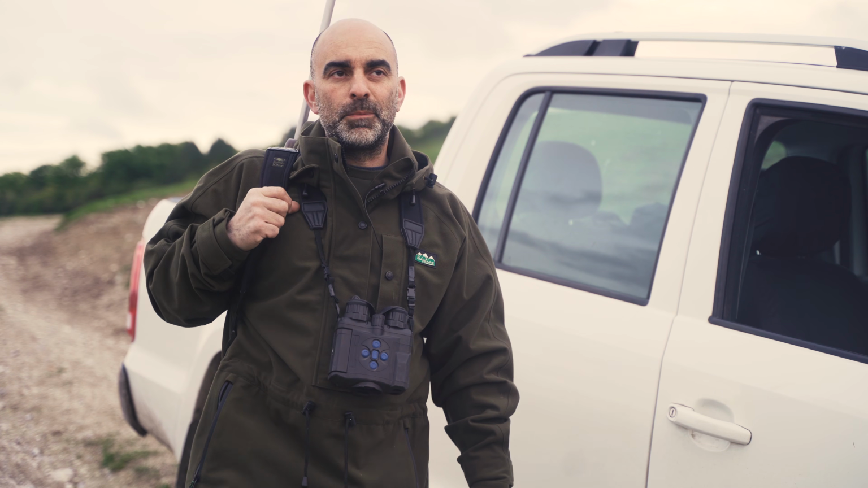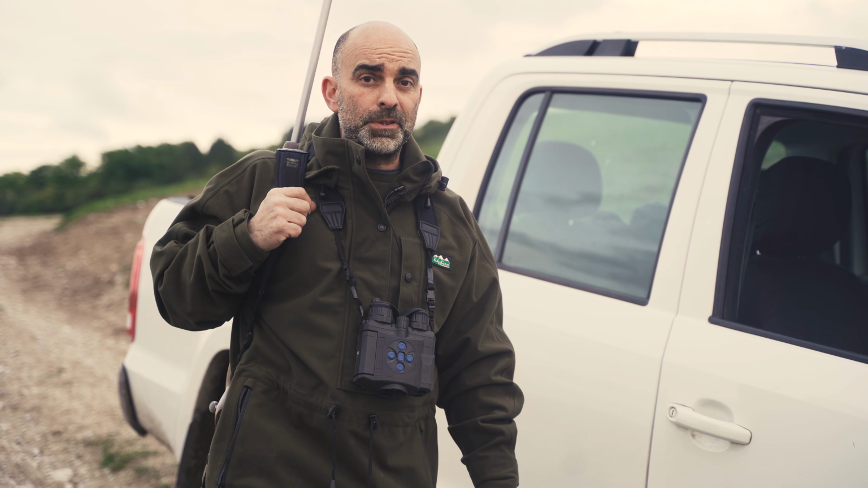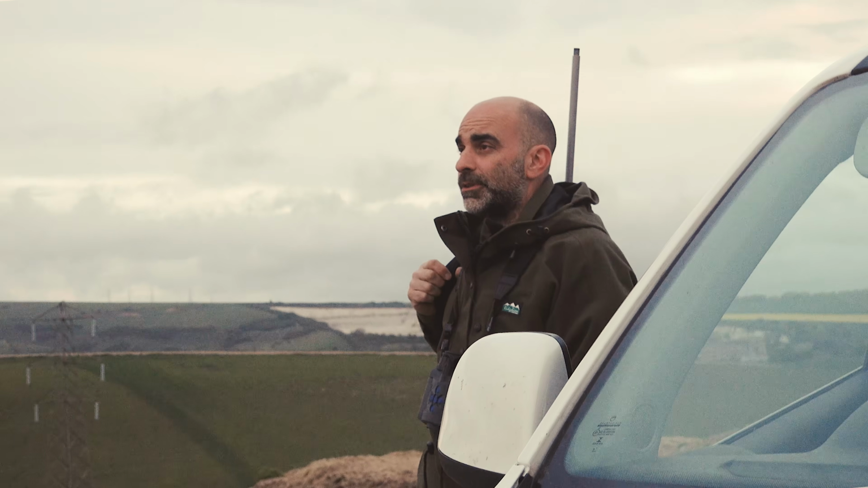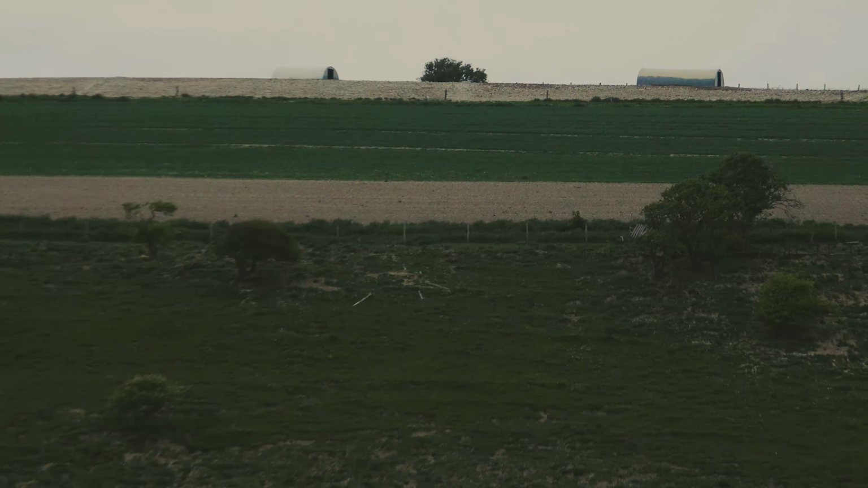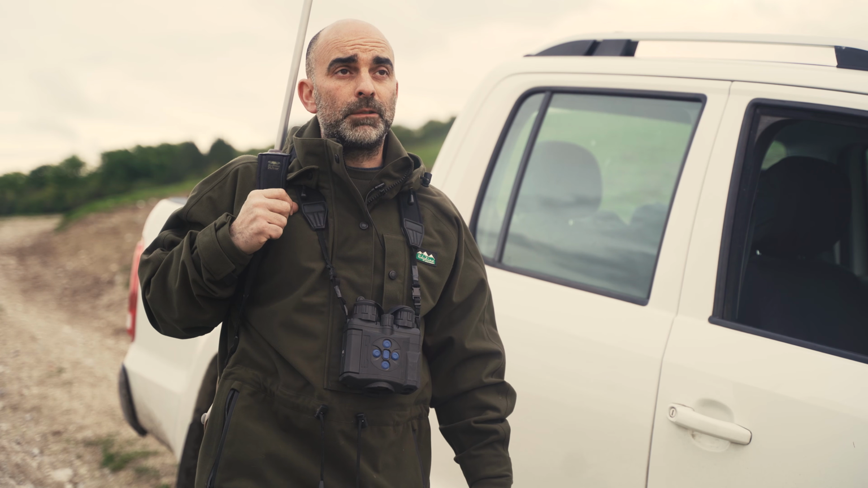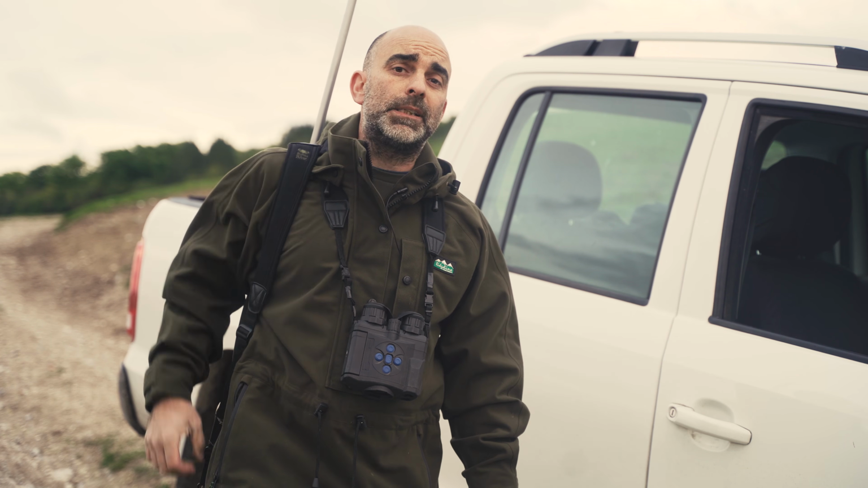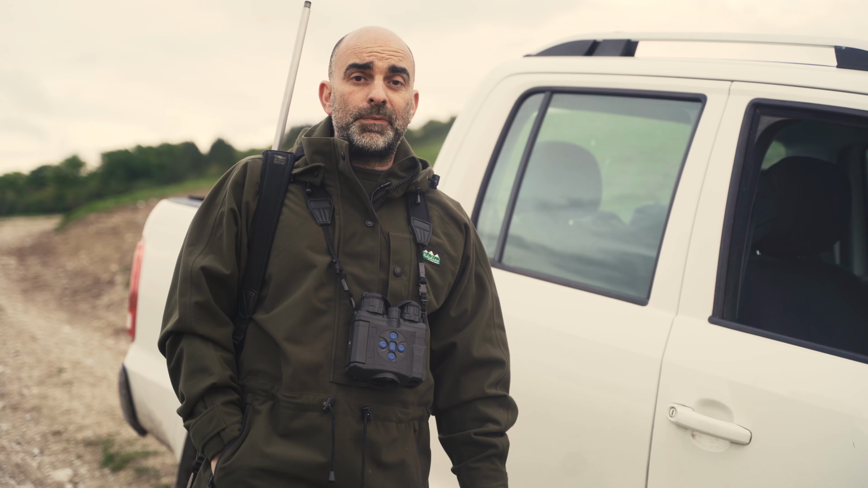So I'm out this evening on one of my bits of hill ground. It's a good bit of ground this, there's quite a few foxes about normally. We've got a pig farm up the top of the bank there, and that's always popular with foxes. Generally they just wander up there after the rats and that, I think, but every now and again they'll take a piglet. And there's also some lambs, and that's a sheep farm predominantly.